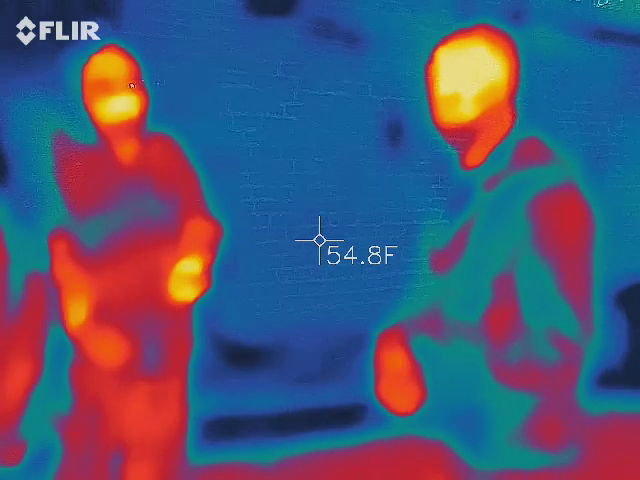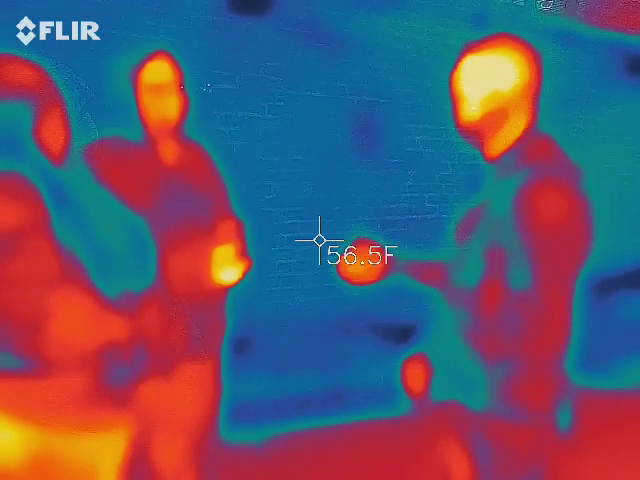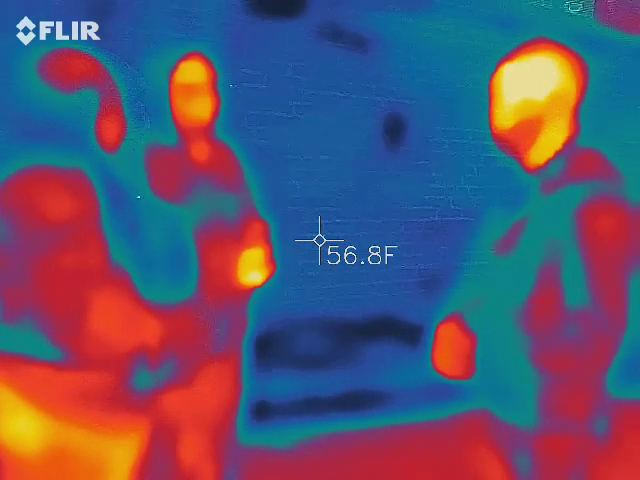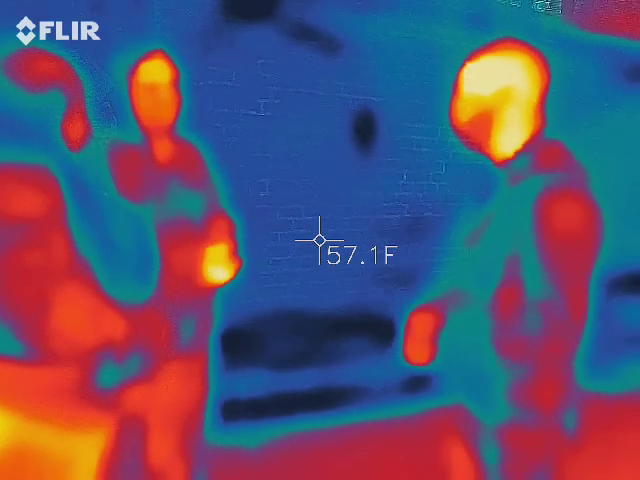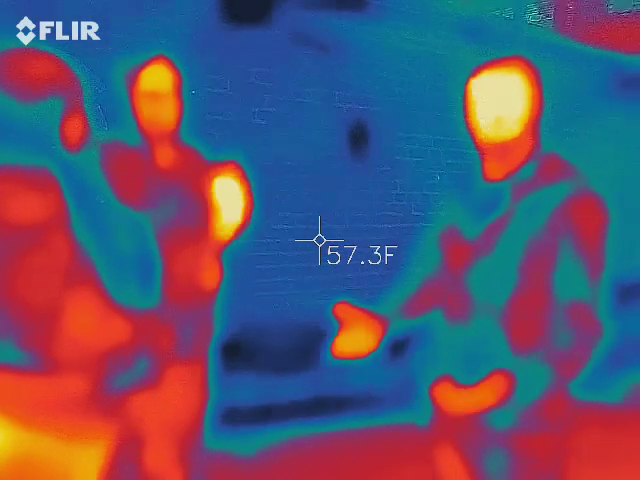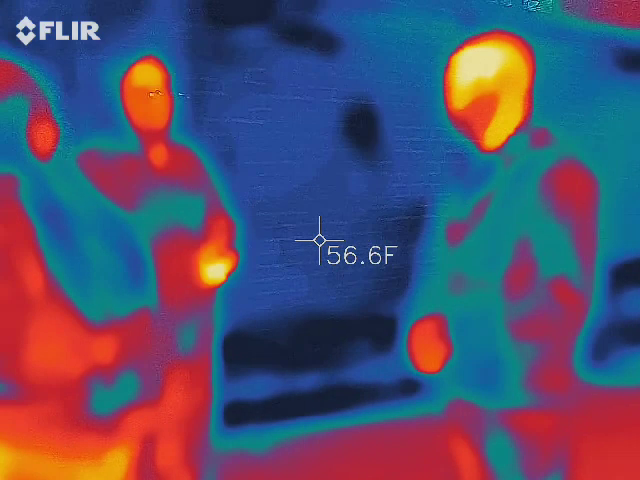I get texts all the time from people from 6 months or 4 months ago. They finally had a chance to review all the data and found something on a thermal imaging camera. They want me to take a look to either debunk it or prove that it was actually something. Most of the time I can debunk it pretty quick, but they're looking at it. That's the whole point. I want you guys to go through it. That's half the fun.